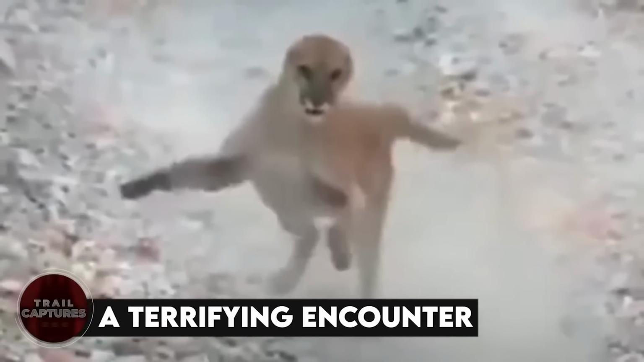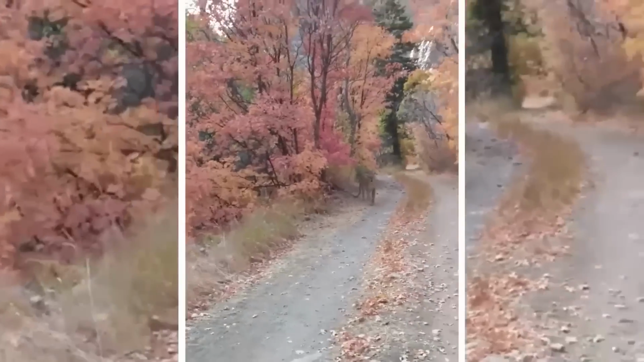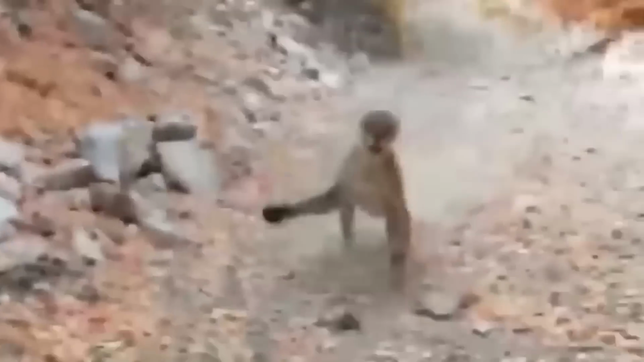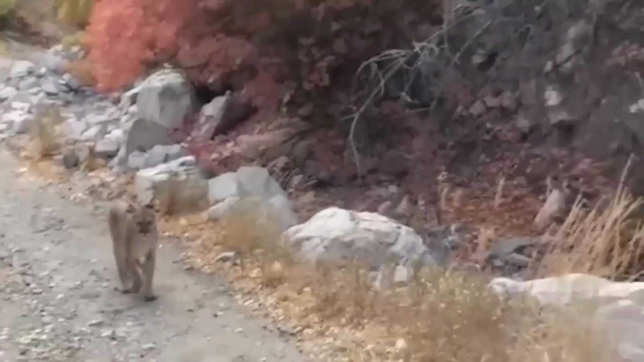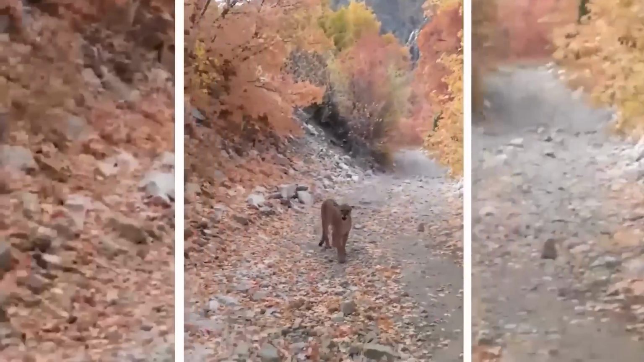Amazing. A terrifying encounter. When one cougar minded its own business, the other one was in a mood of letting the man know how dangerous he can be. So he ran as fast as he could towards the man and stopped just a few inches away. And he did it for 6 minutes straight. Might be the longest 6 minutes of that man's life. And about the man, I would say he did a great job at staying calm and not taking off running as most people would have done, and he never turned away from the cougar. And that's what saved his life.